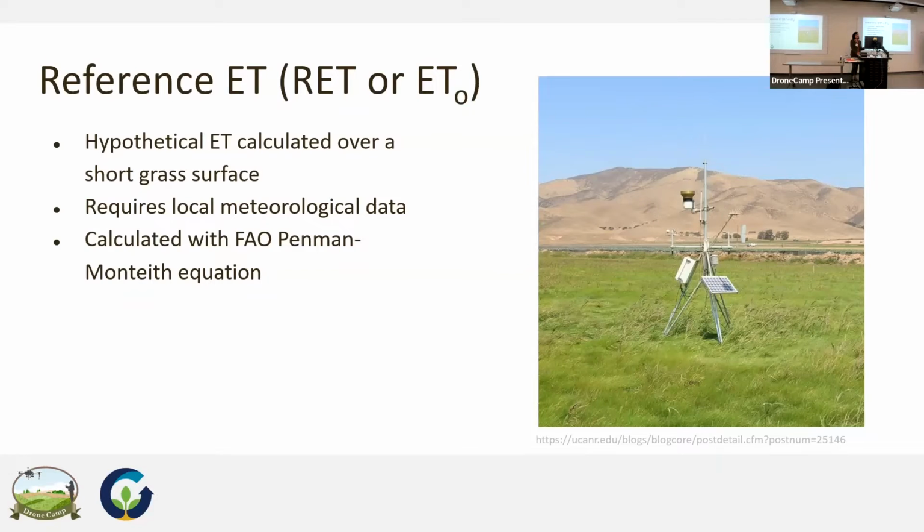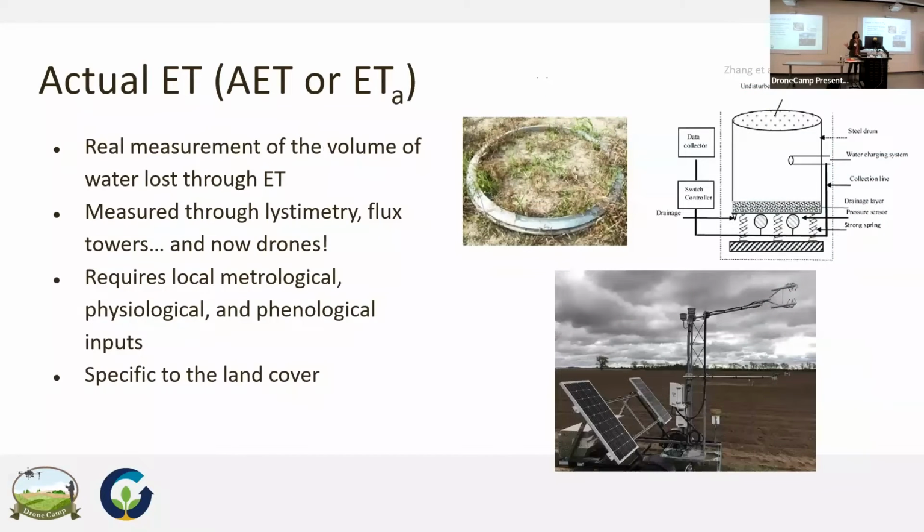So it's hypothetical ET, and it's calculated over a short grass, well-watered surface. Basically, using this empirical equation takes away a lot of the varying plant physiology of crop water use. So we use that pretty often, and a lot of the drone mapping algorithms are somehow connected to reference ET. And then there's actual ET, which is tough to measure, right?